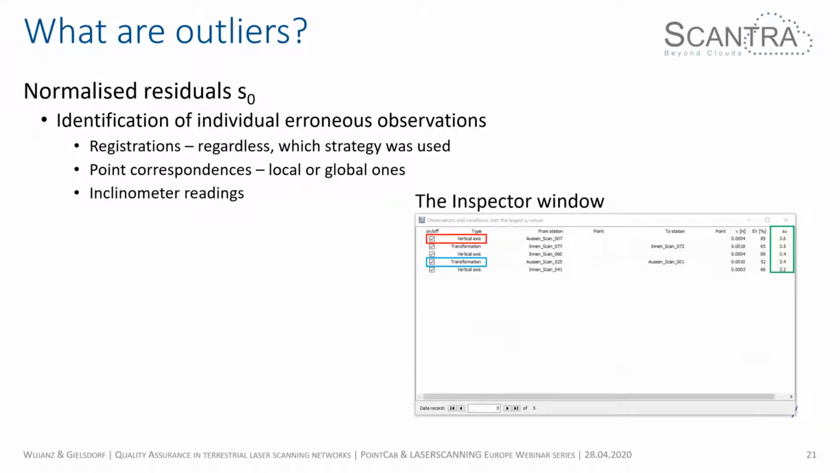So how is it realized in Scantra? We have in Scantra some kind of a to-do list, which is called the inspector window. This list shows you all observations where the normalized residual is larger than the ratio of 3. You can see on the right-hand side in the green box, of course, they have to be larger than 3. That's the first thing you see.